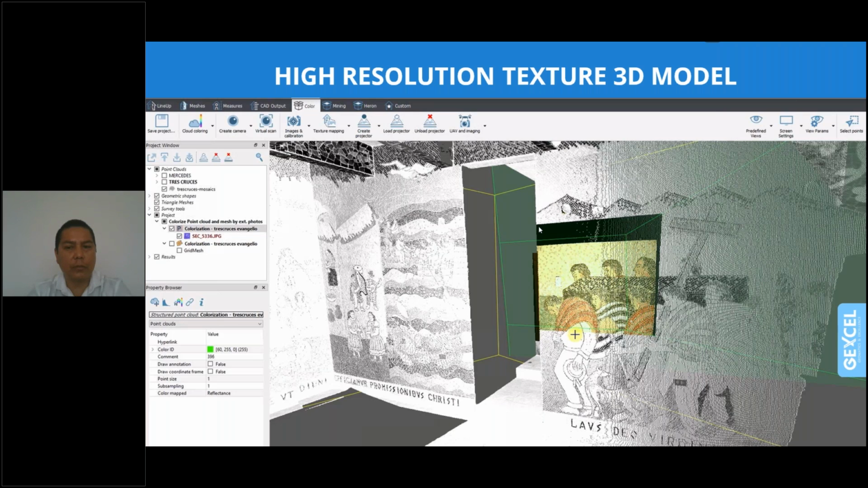The same function enables us to drop external pictures onto the models. This function that we have seen before for the thermal camera has been used to create high-resolution texturized orthoimages.